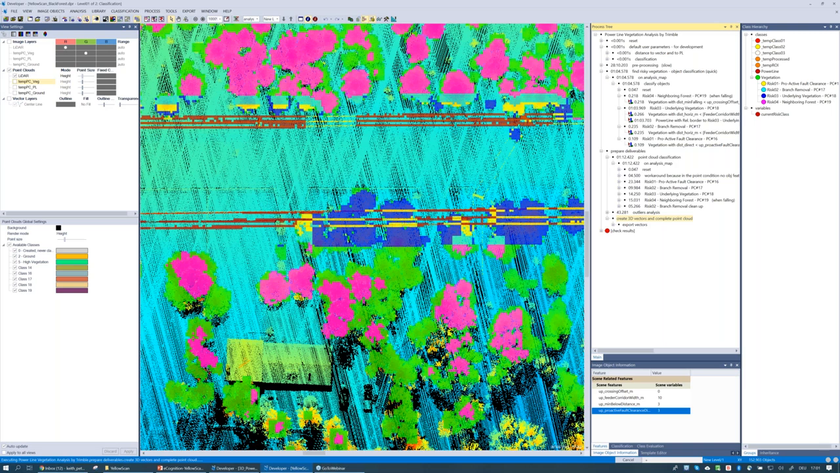So I've run this now. We have our vector results, and we'll take a look at these now in the 3D viewer and get a sense of what are the deliverables that we've actually created here within eCognition.